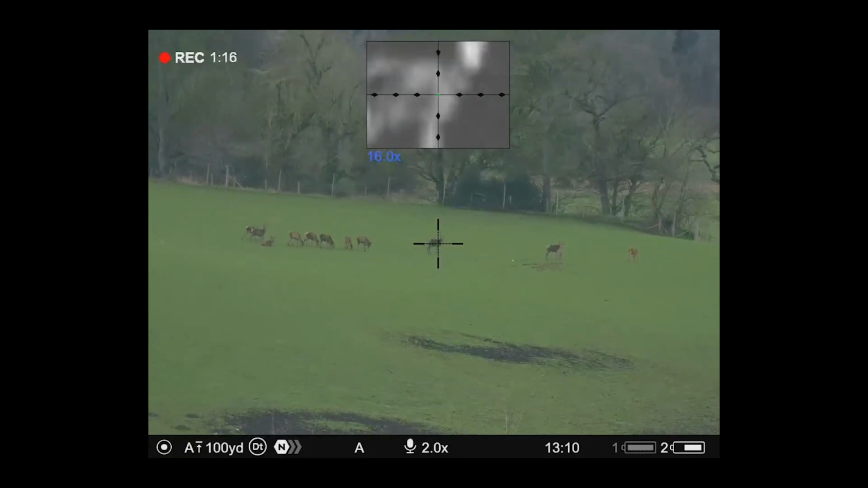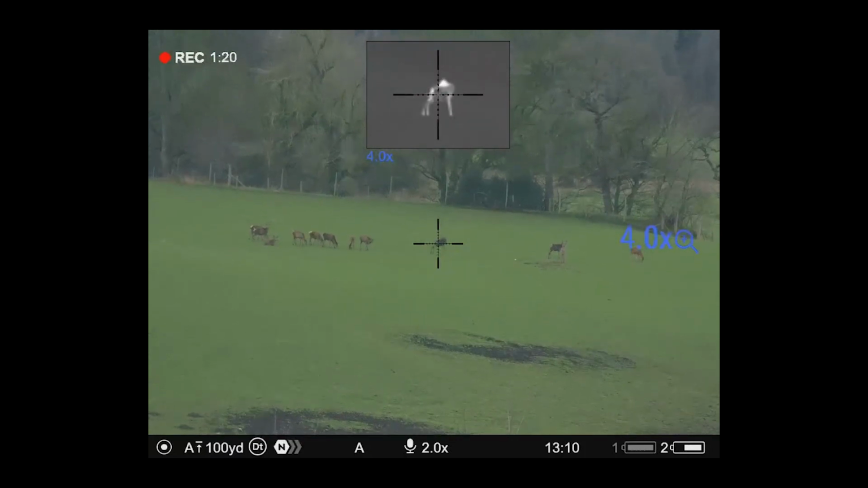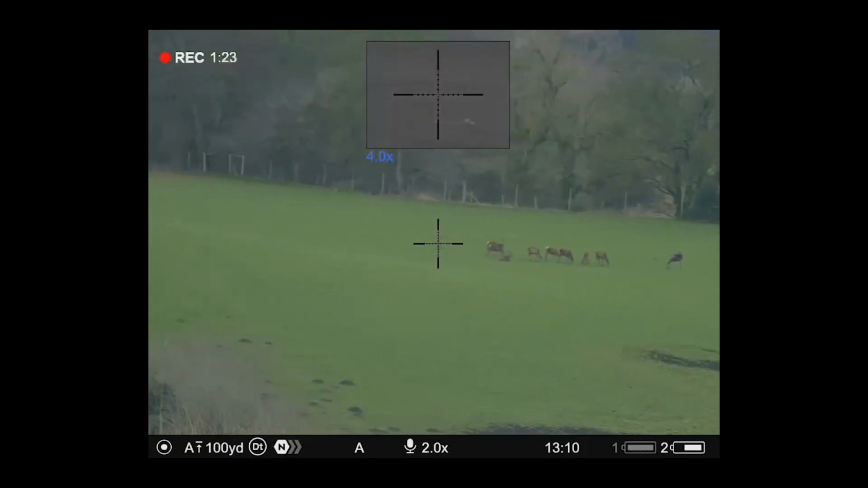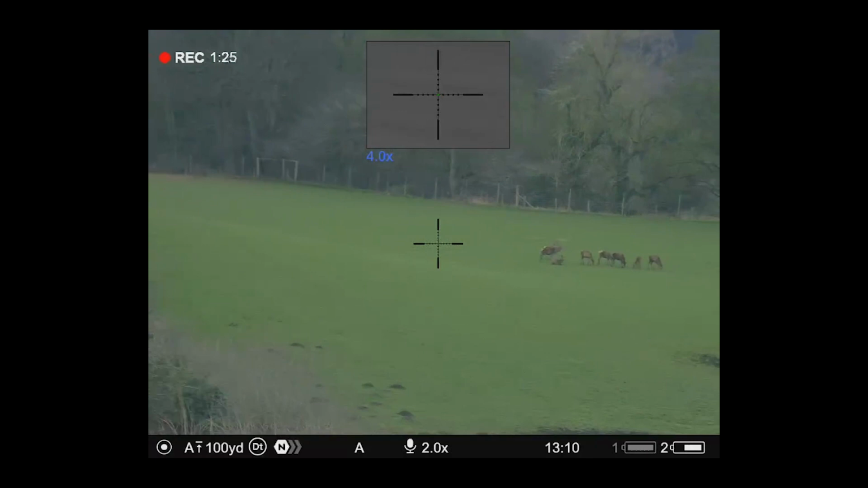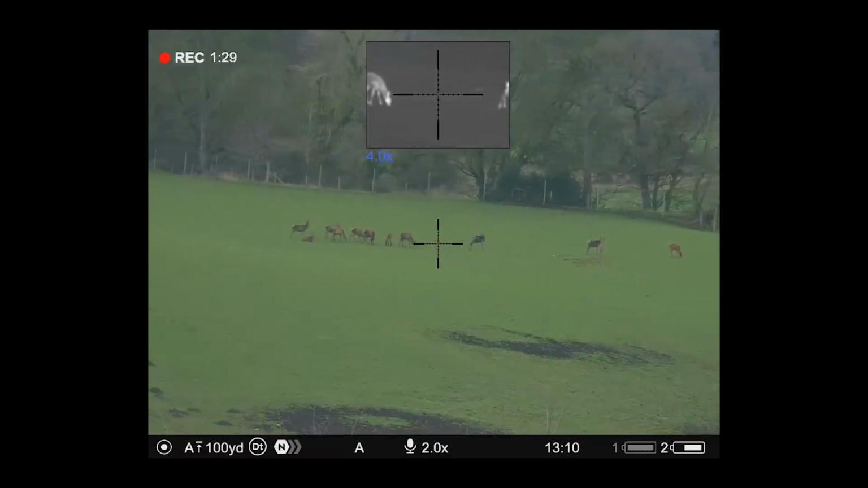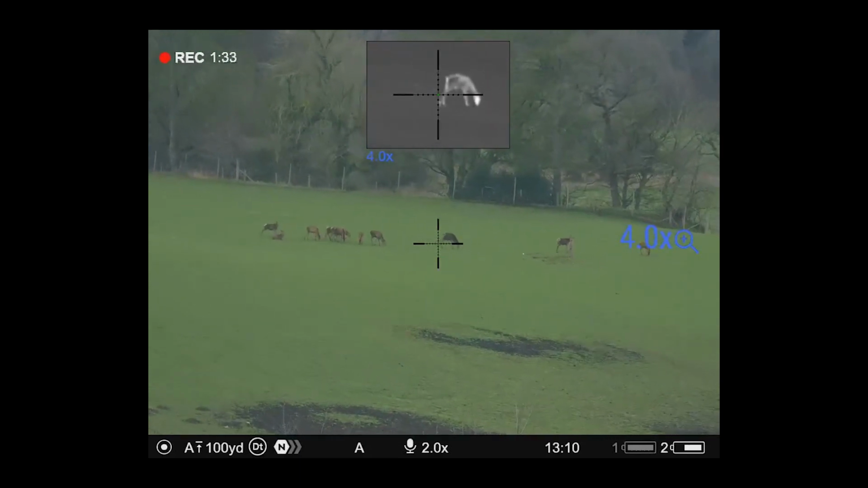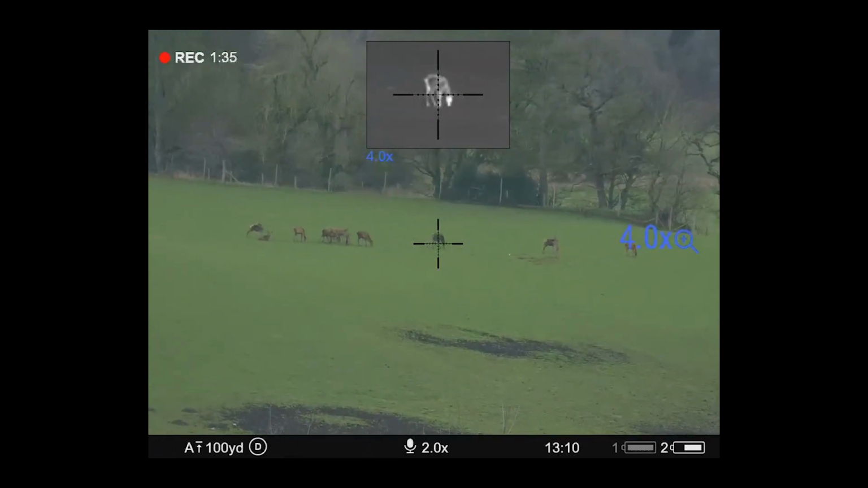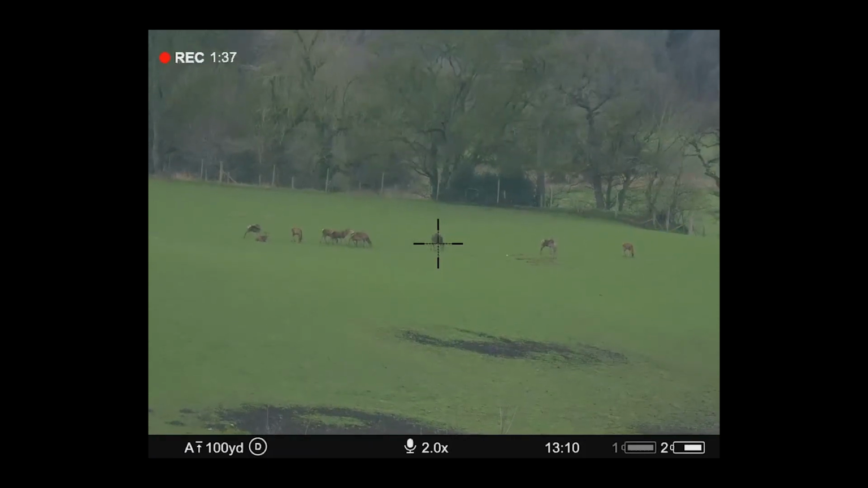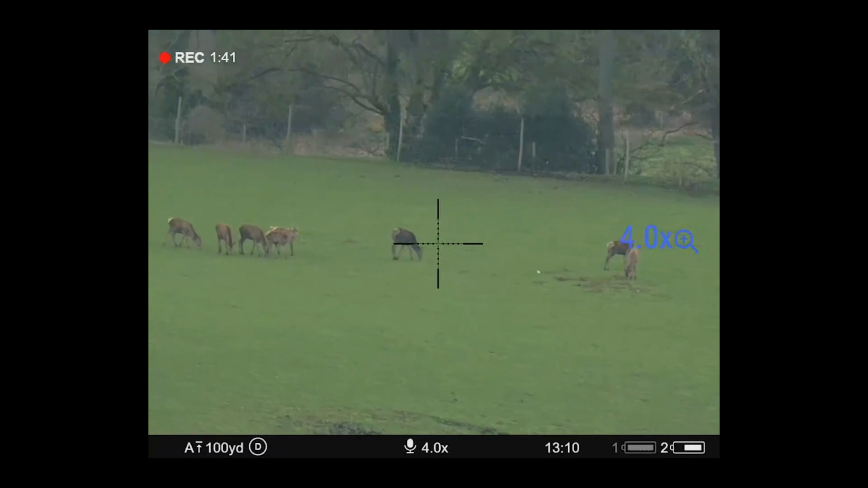Again, still a pretty usable image. So you zoomed in at ×16 there, so again, cracking little day camera on this as well. You see my reds down there. I'll just flick that back to purely day channel. Zoom that in.